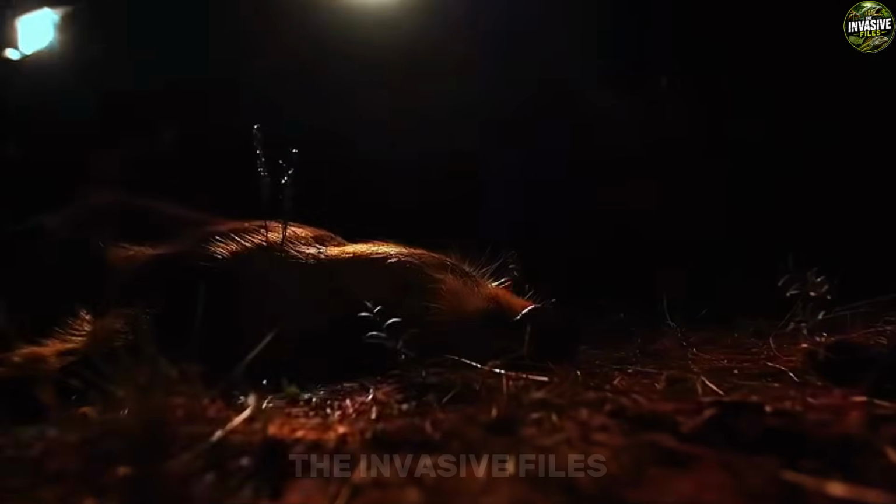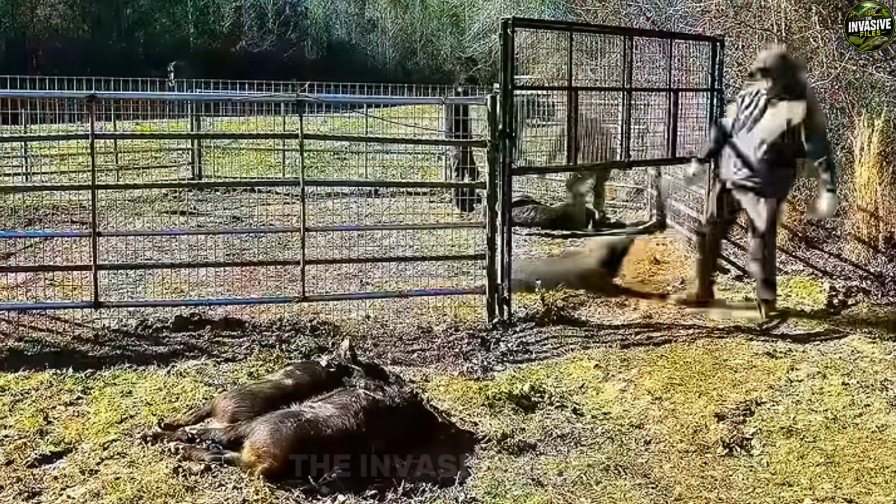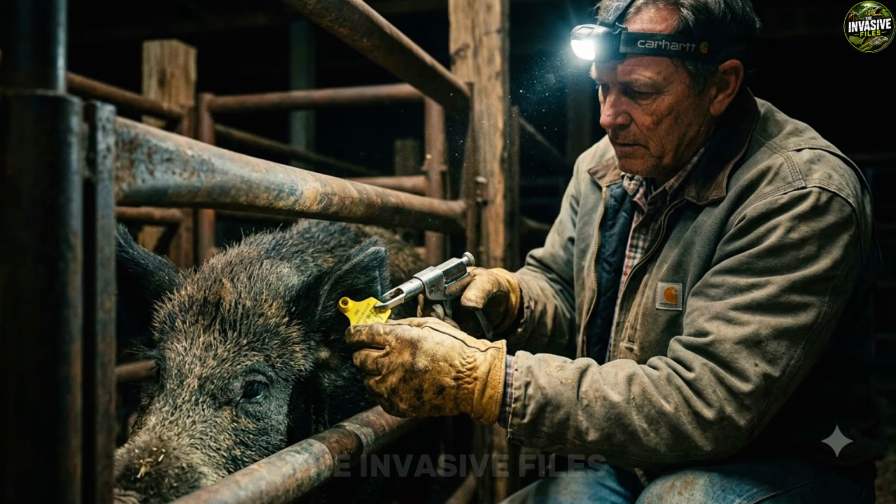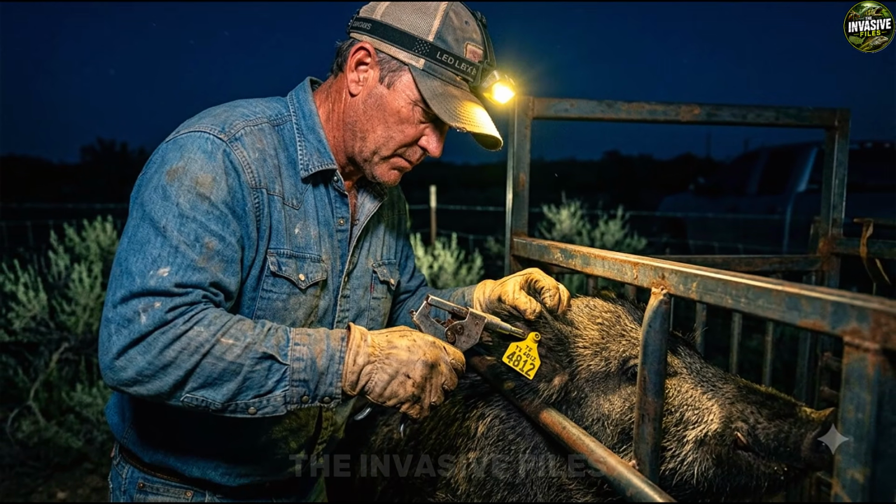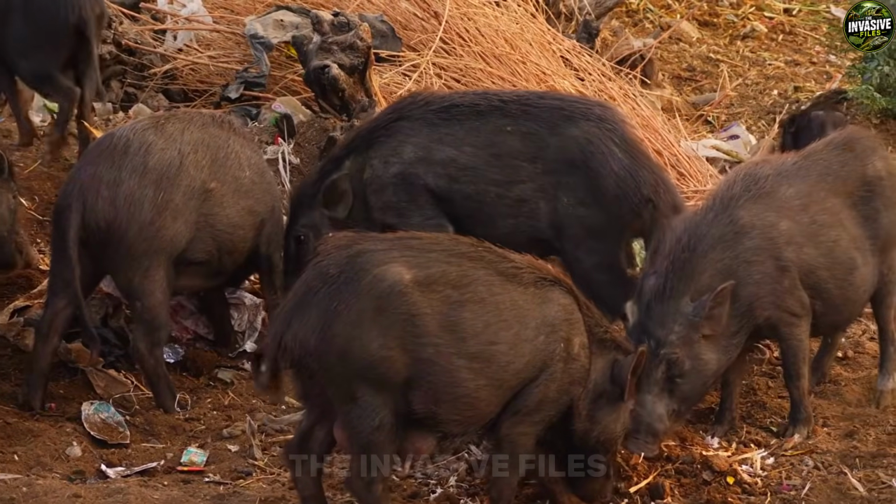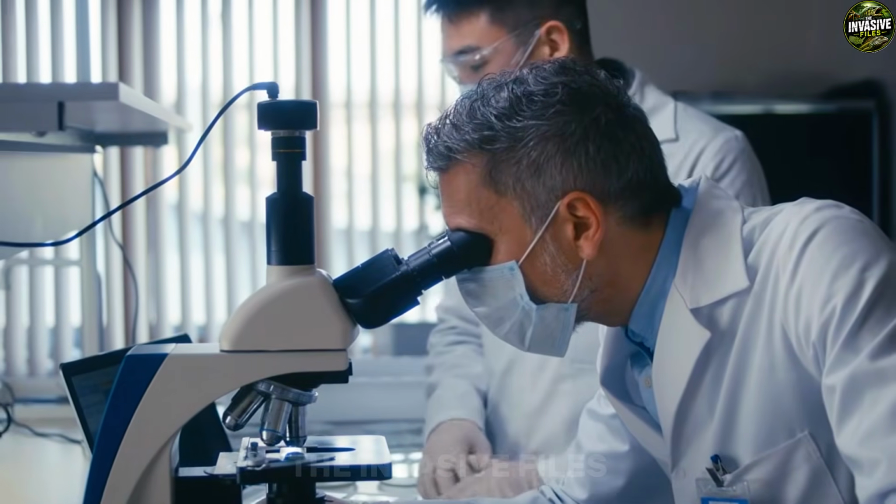The moment those heavy gates slam shut, a strict, unyielding set of state laws takes over. Out here in Texas, wild hog control is not a Wild West free-for-all where anything goes. The Texas Animal Health Commission, or TAHC, enforces very precise regulations governing every single step of what happens next. The state treats these animals like a biological hazardous material, and if you step outside the legal lines, you can find yourself facing massive fines or losing your trapping permit before the sun even comes up. The legal framework hinges on a strict distinction based on gender and age, driven by one clear goal: stopping the population explosion dead in its tracks.